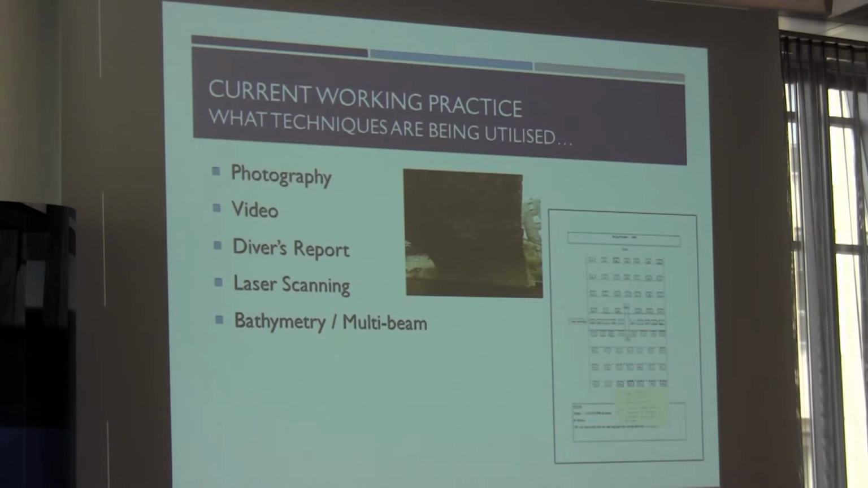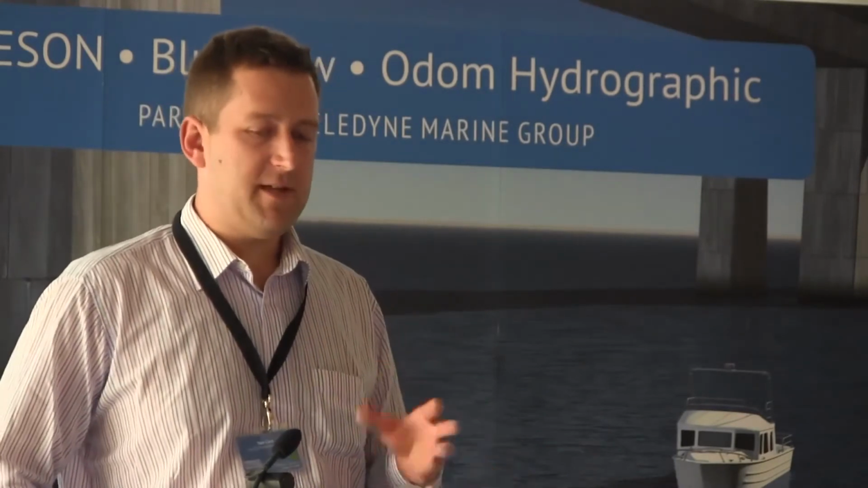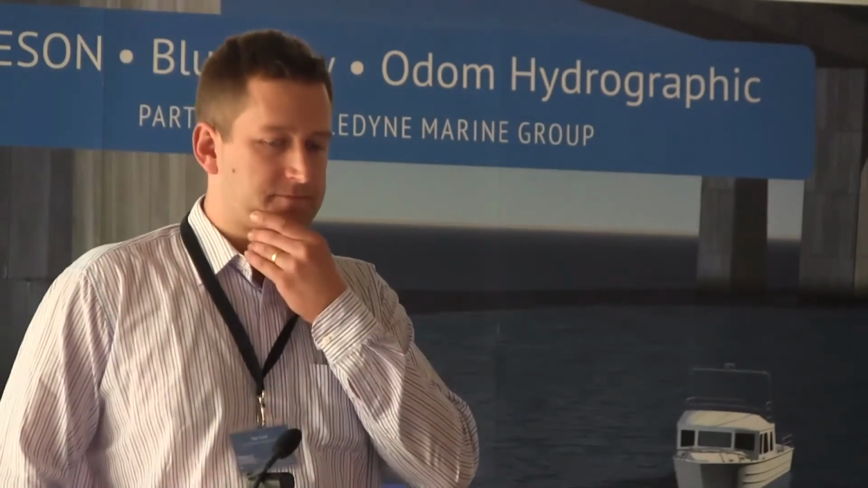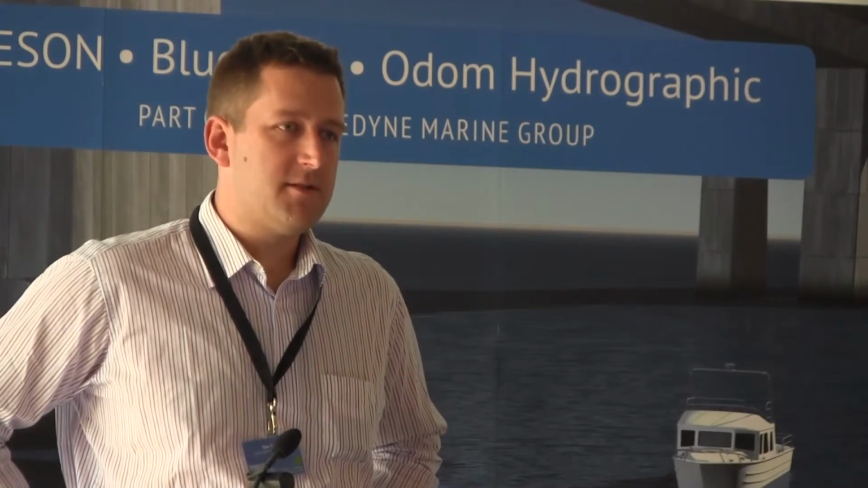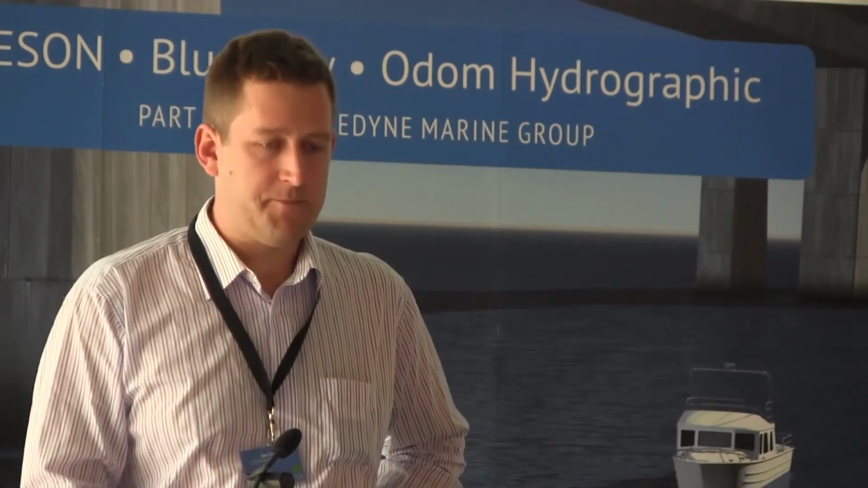In this particular case, they weren't using any bathymetry, some basic bathymetry, but no multi-beam. It's a very, very silty environment. And you'll see an example on the right there of the sort of diver report that they were getting, which wasn't telling them a huge amount of information. So they were looking to get more information than is being shown there.